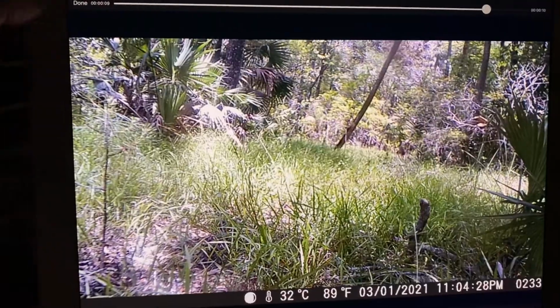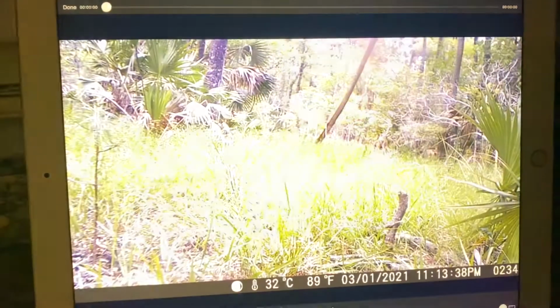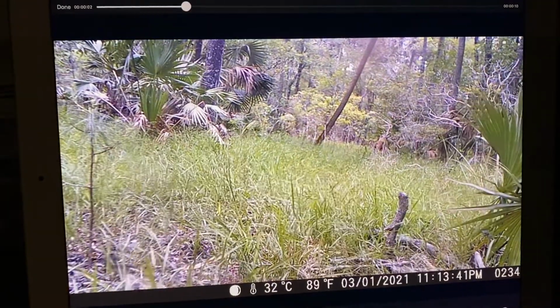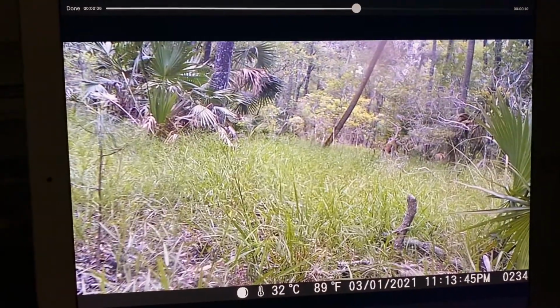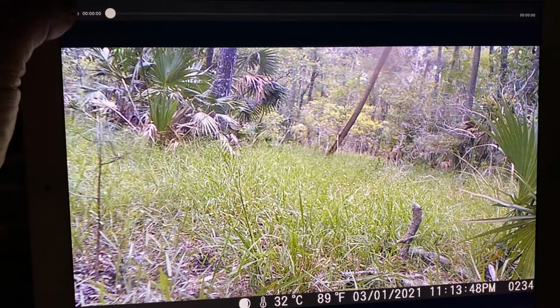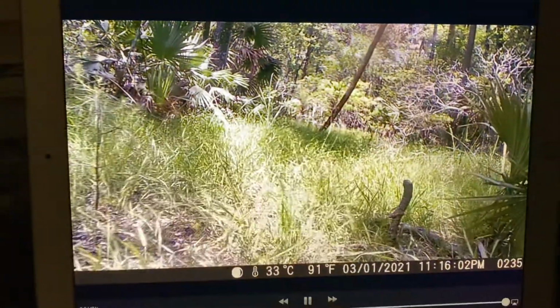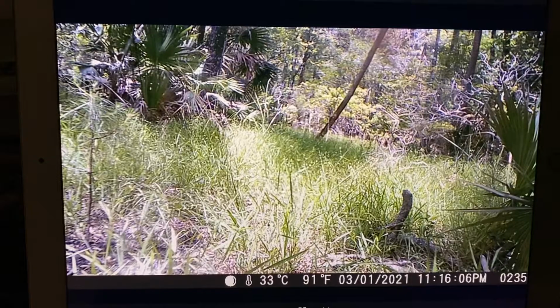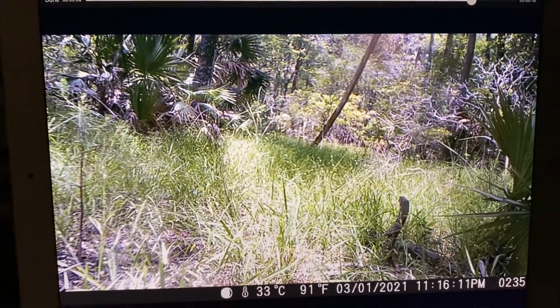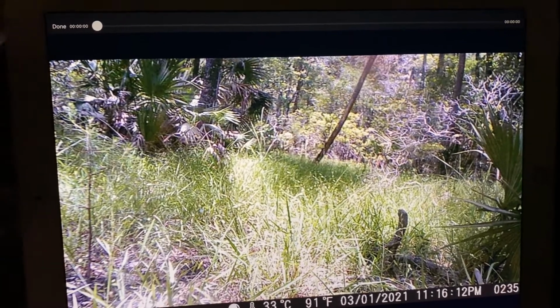Now we're in the windy part of the day. Unfortunately, we have to go through these because I'm doing this as evidence, so you got to comb through each one of them. I have skipped over probably thousands. Sometimes I get SD cards with 1,500 or thousands of pictures on them, and it's just one false trigger after another.